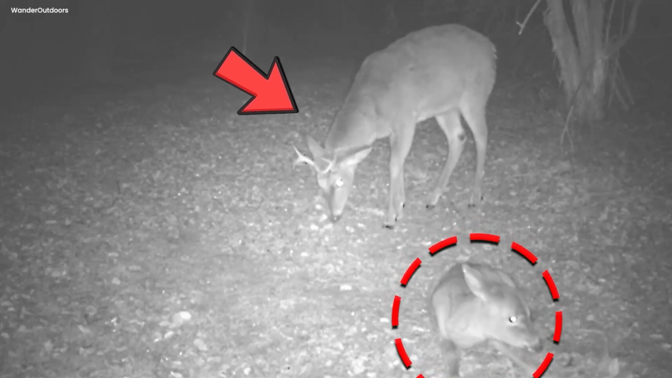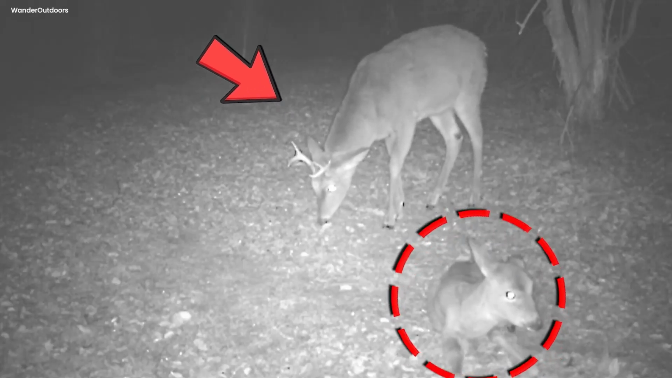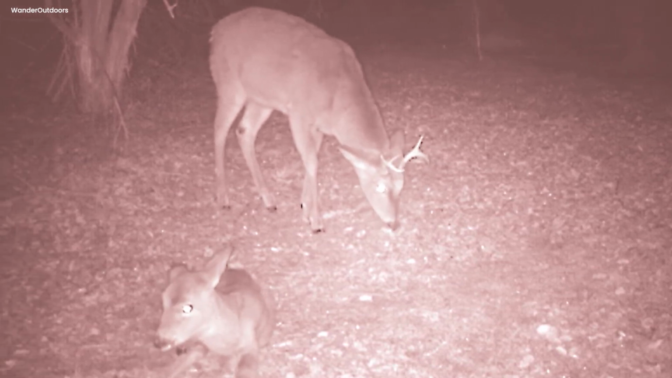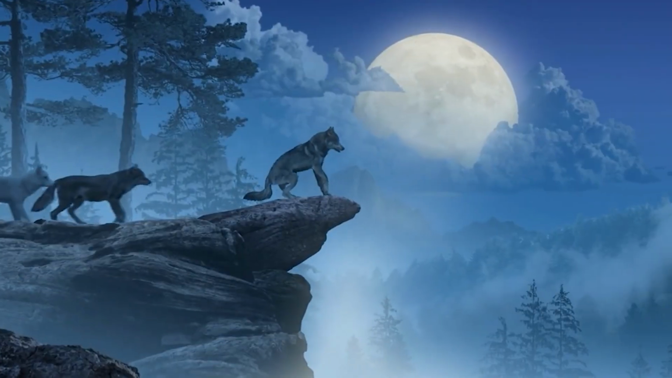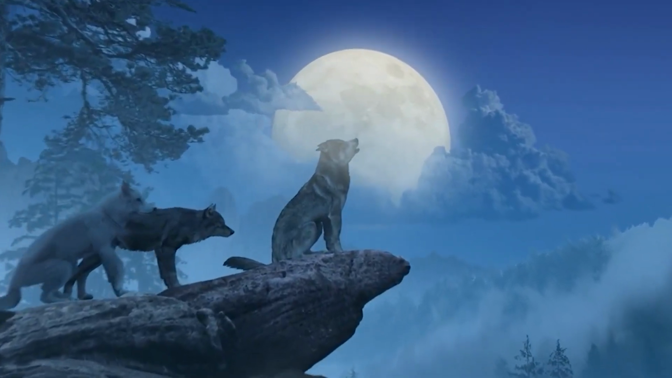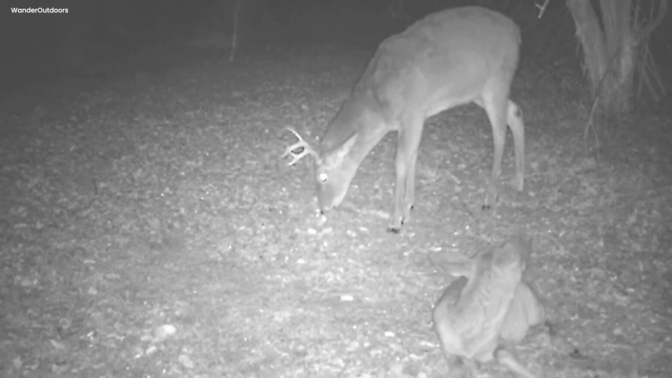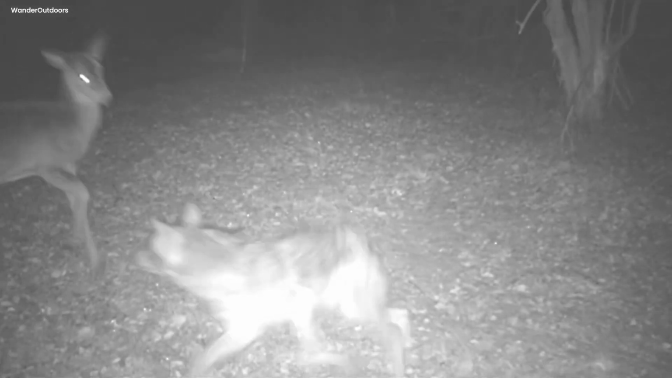A tragedy. One day a man saw a mother deer with her little baby wandering around in the woods. He was so excited to see this cute family roaming in the woods. But what he did not know was that something tragic was about to happen. As he checked the cameras the next morning, what he saw was truly heart-wrenching. A coyote was seen going down the same path with the head of the baby deer in its mouth.